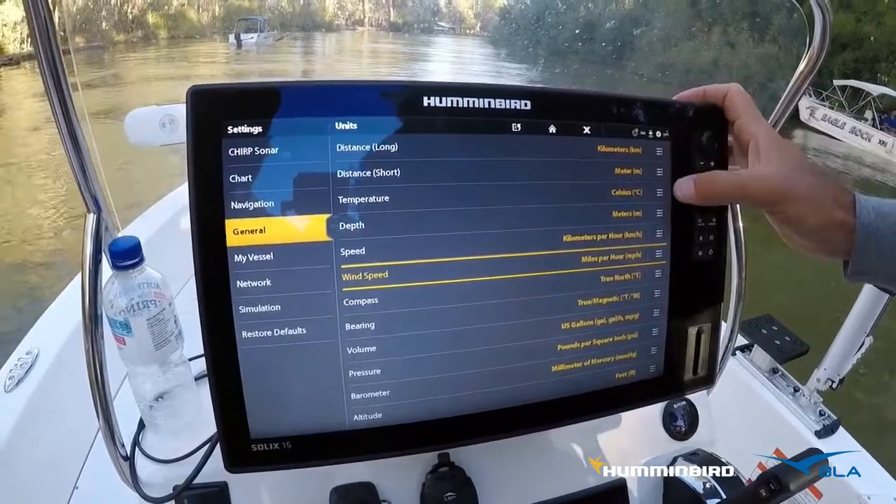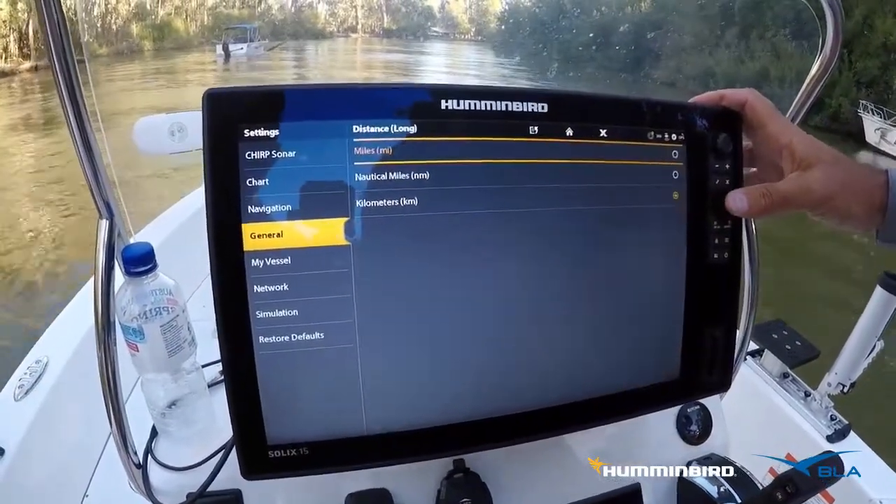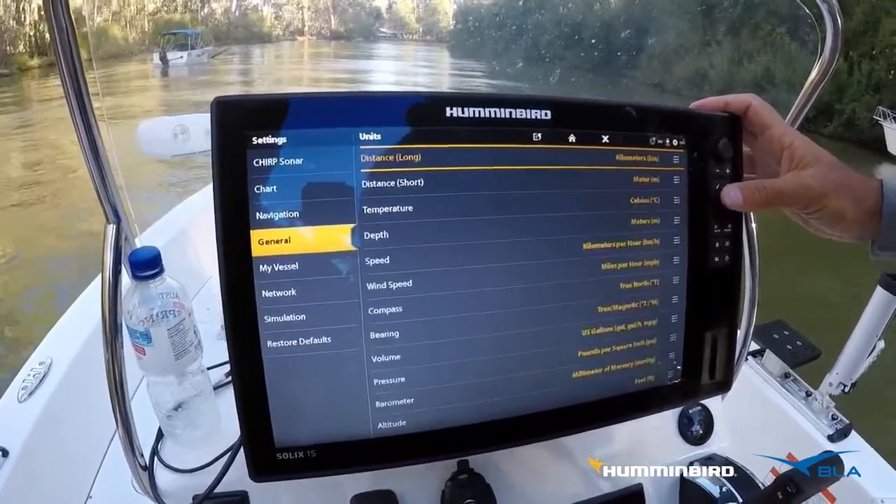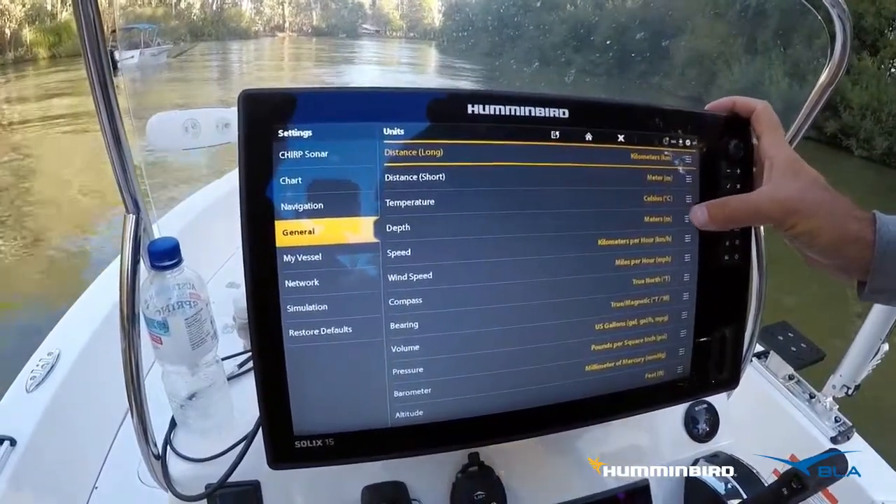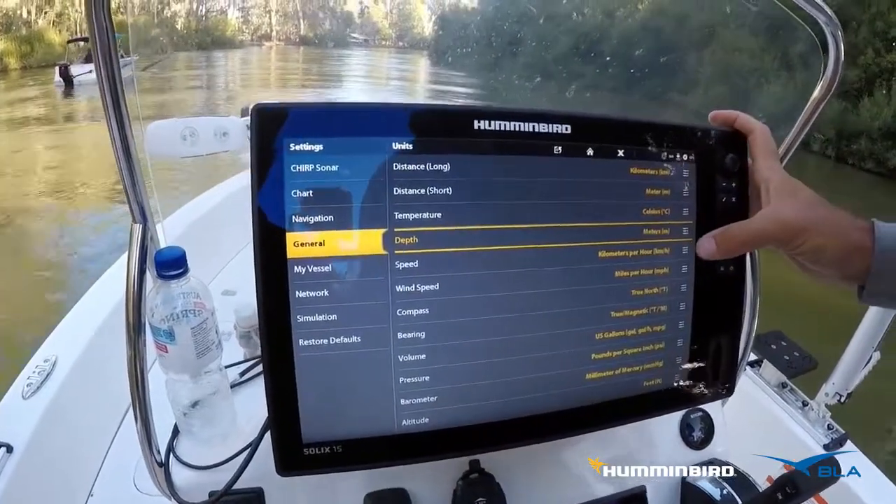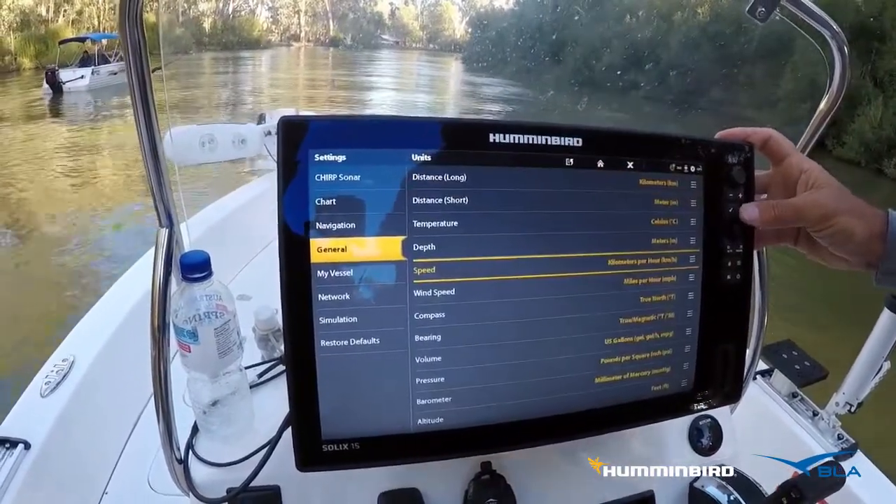This is where we can adjust all our distance: we can tick on miles, nautical miles, kilometers. Our distance for navigation, temperature, Celsius, Fahrenheit, depth, meters, feet, fathoms. So you can set that however you like. Speed, you can set that. So we go out of there.